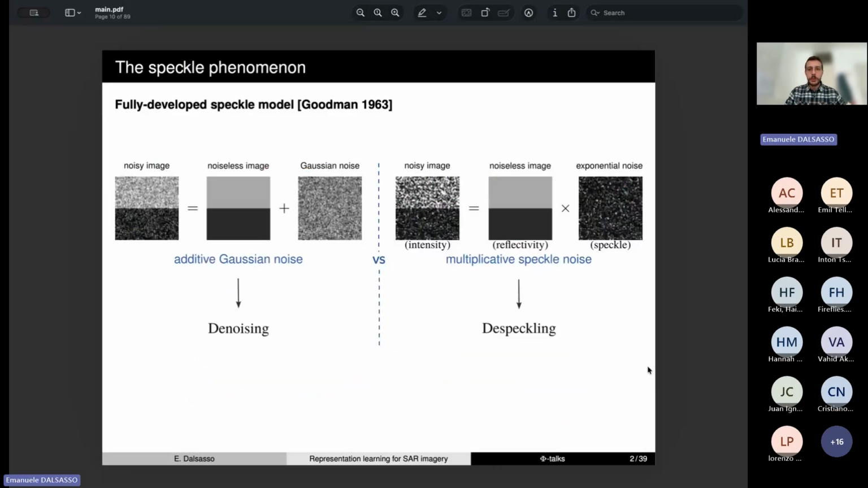Moreover, the other difference between the natural images world, so the computer vision world, and radar images is that in natural images, typically the noise is Gaussian distributed and it's additive, while in the radar signal, the noise is multiplicative. So it means that the amplitude of the fluctuations depends on the underlying signal. So the higher the underlying signal is, the stronger the fluctuations you observe in the radar.